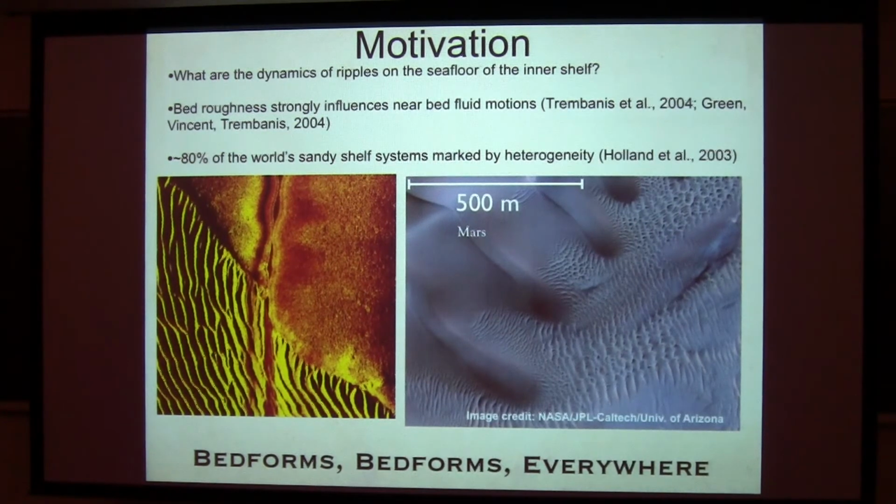We go out and we see patches. It's not just fine sand everywhere. And often what we see are these bed forms or ripples on the seafloor. Ripples, bed forms, they're everywhere. This is a satellite image from Mars. So trying to understand bed forms on our planet helps us to understand dynamics and infer processes on other bodies as well.